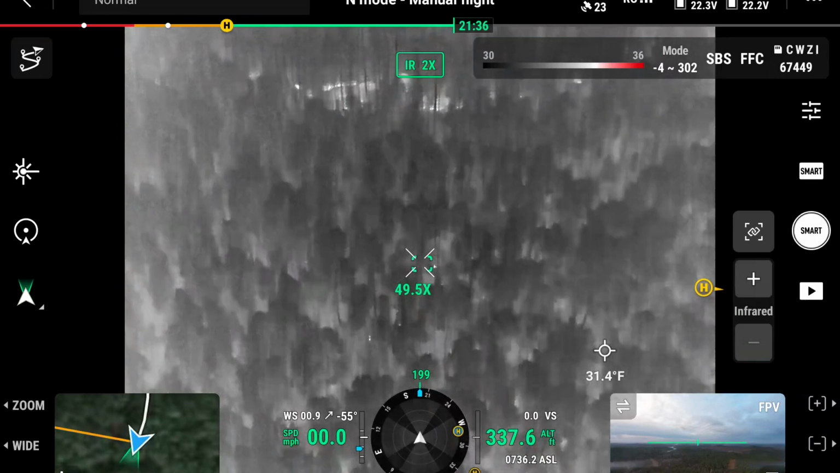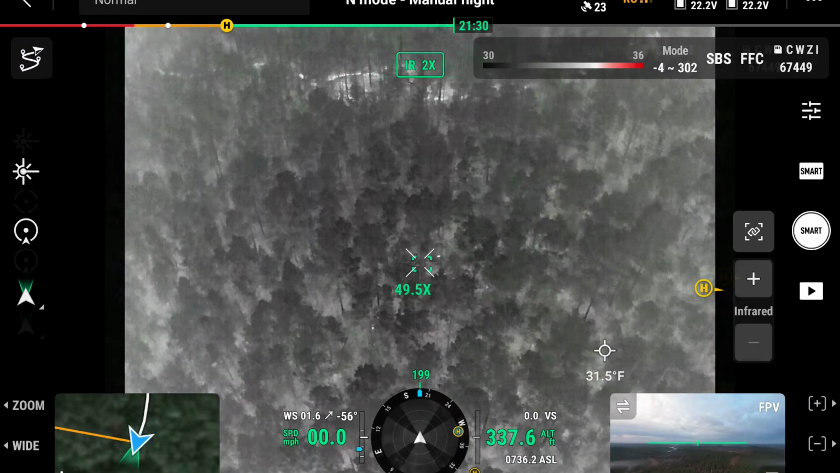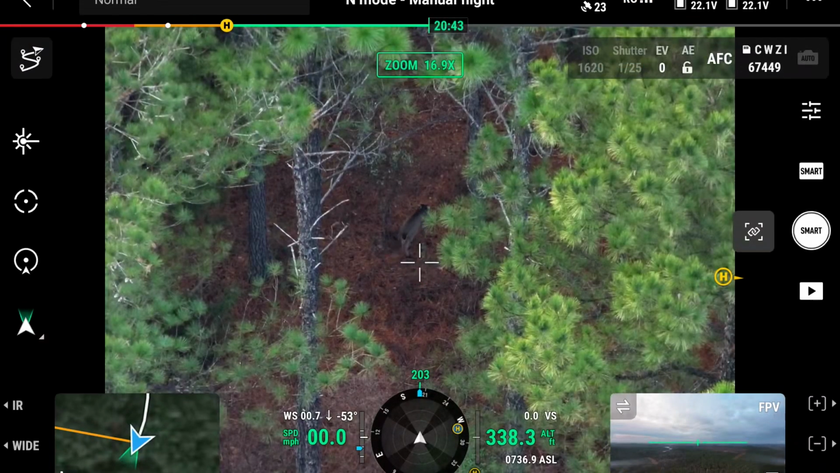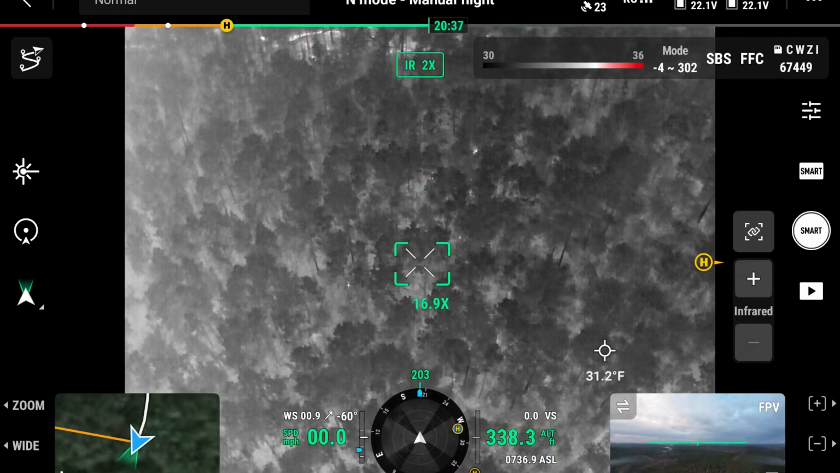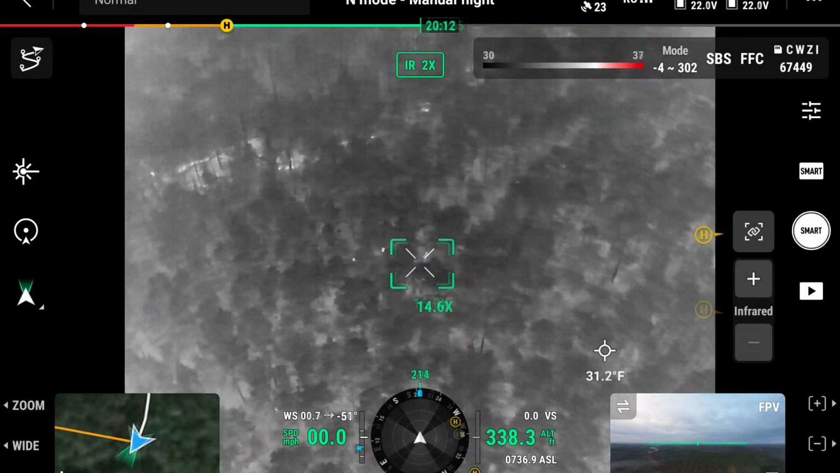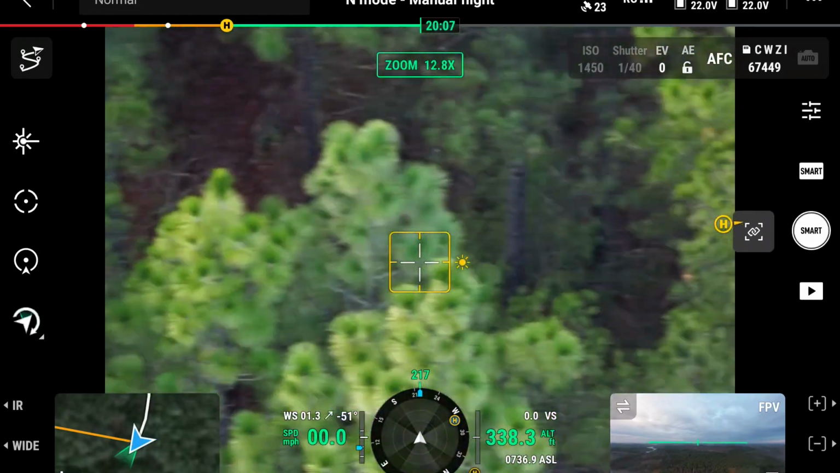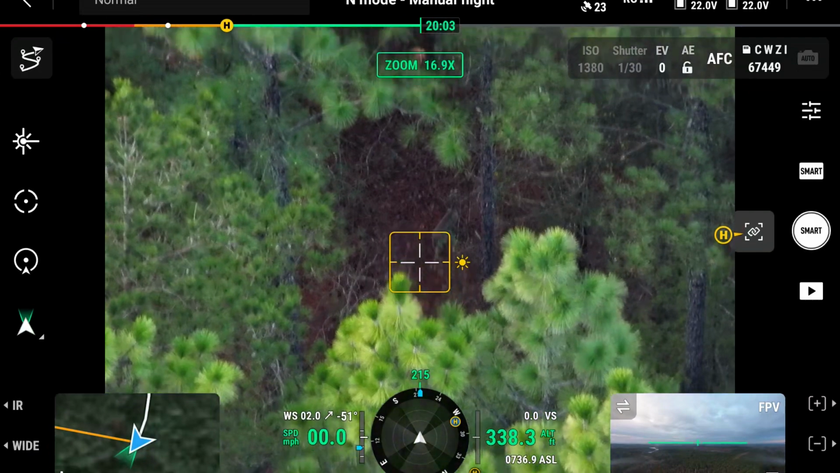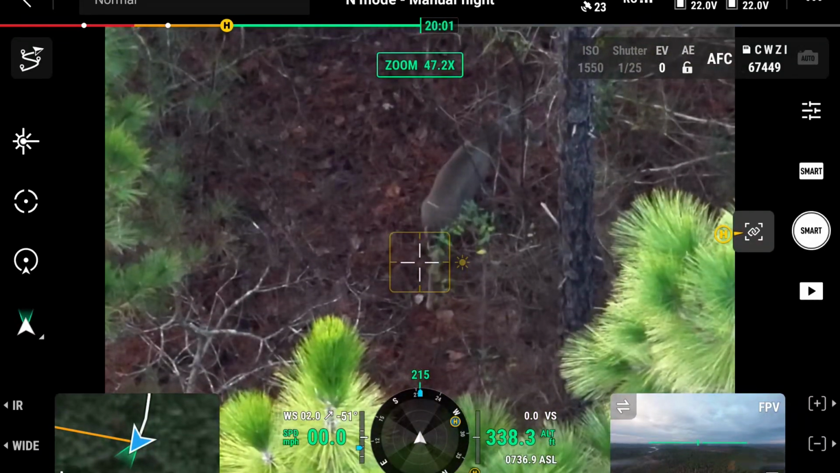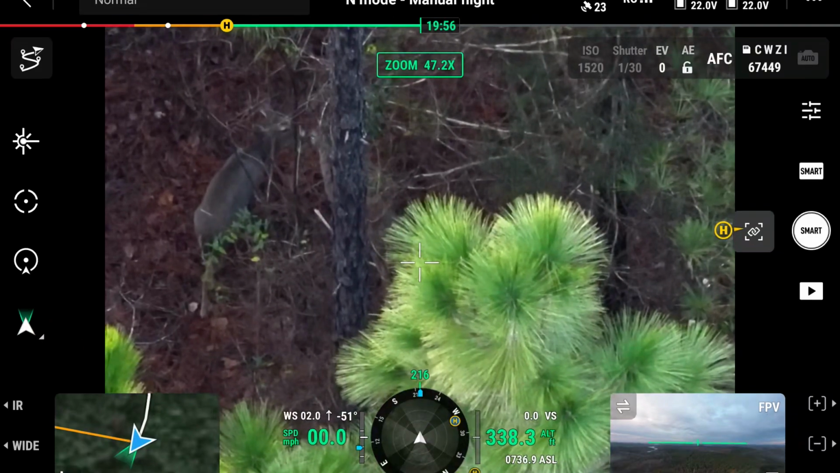Assuming these are all does coming up with them, but we're going to look at them all because this might be a buck slip through here. I don't want to miss him. Maybe we could find a buck in some of these, laying on a hillside or something. On it. There you go. Deer. These are all does.